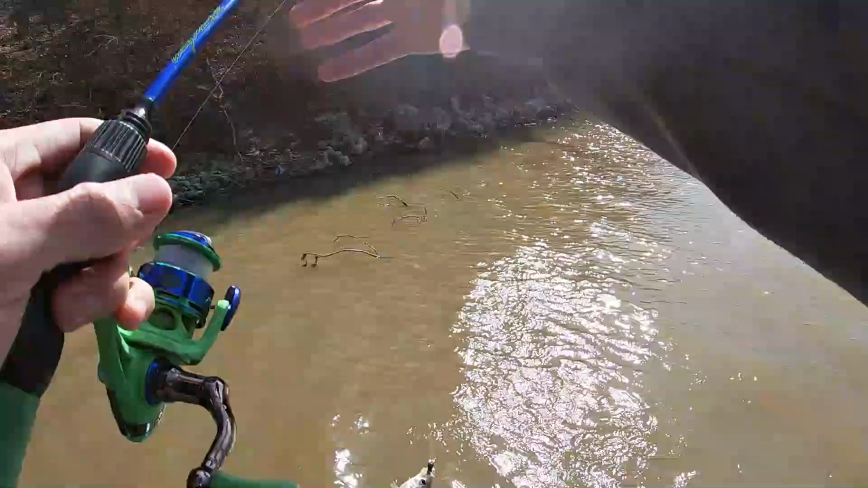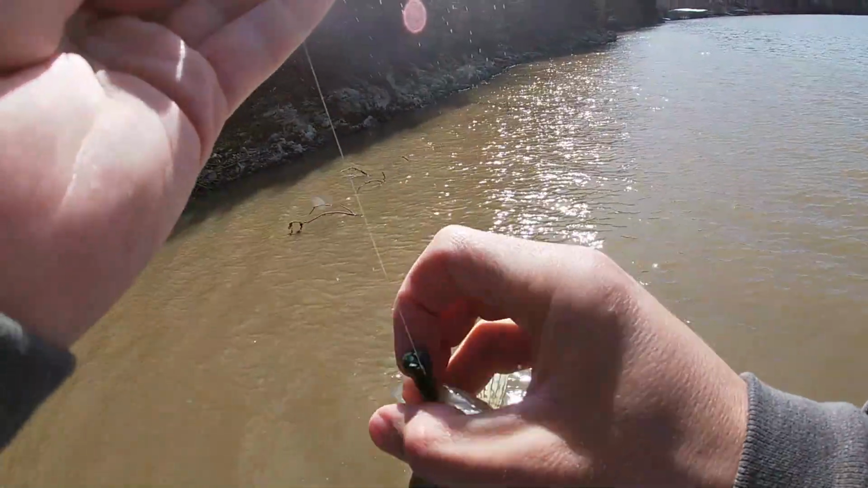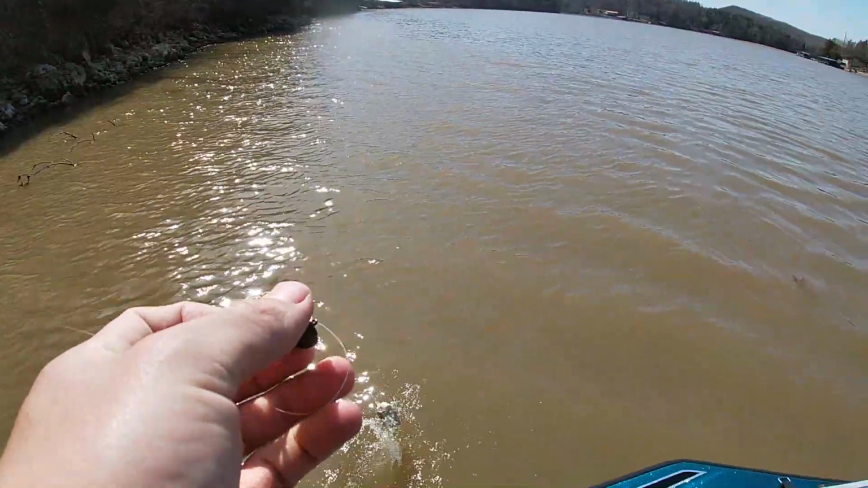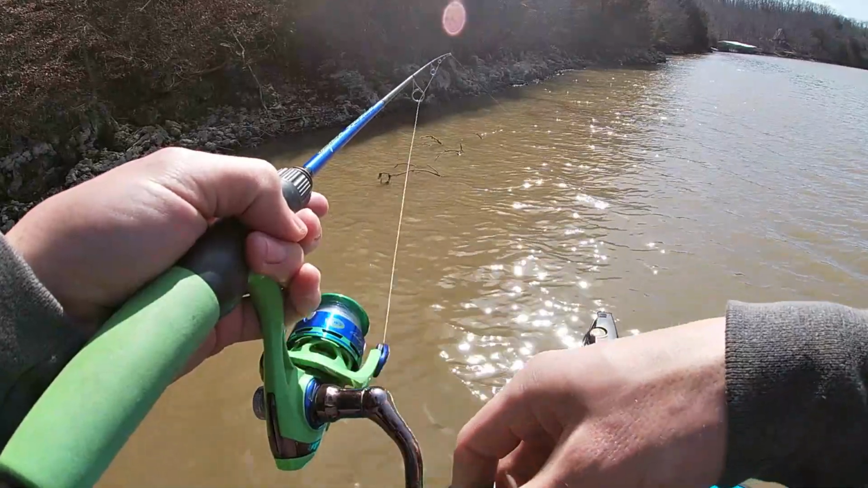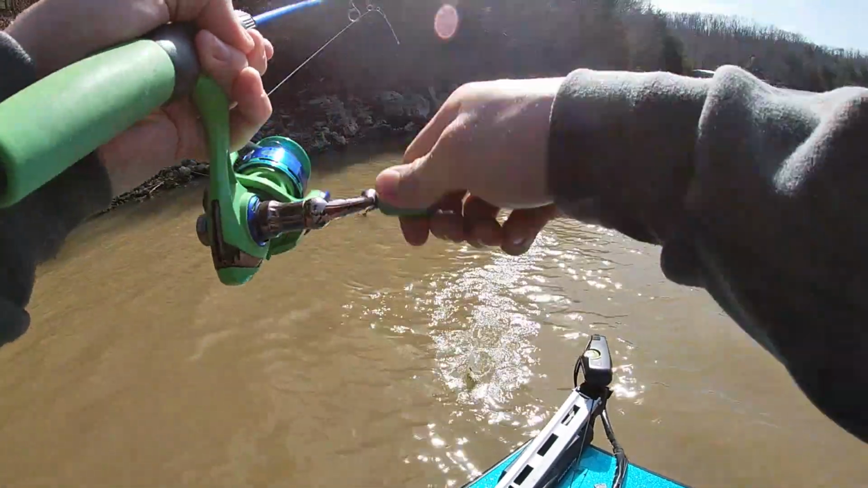There's another one right there. That's a tiny one. Got him there. Another little guy.